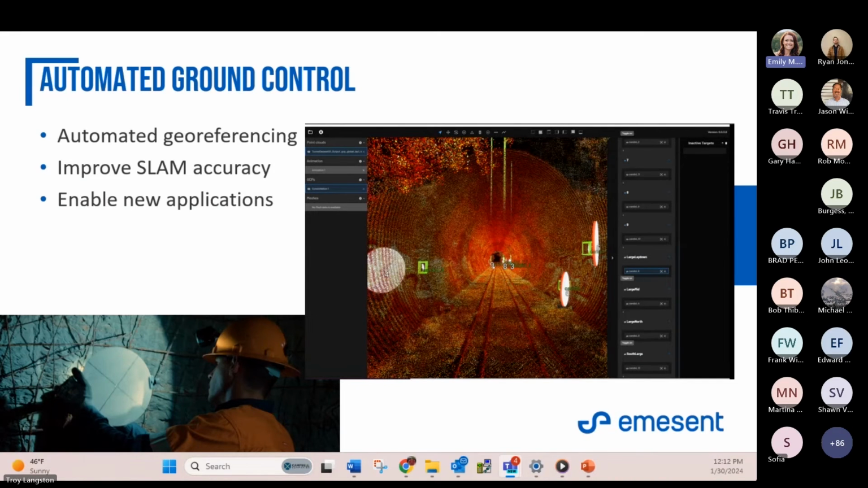Okay. The other thing GCPs do is, if you're familiar with SLAM technology, you're familiar with drift. So over long segments or areas that don't have a lot of features, sometimes SLAM can kind of wobble a little bit and drift. GCPs do a really good job of tightening those up with known points and pulling everything in to be much more accurate.